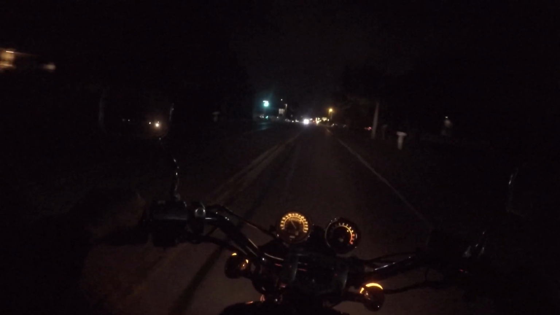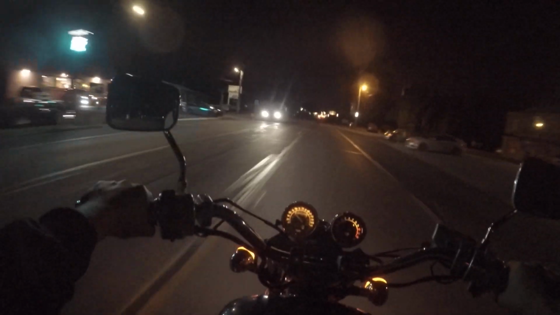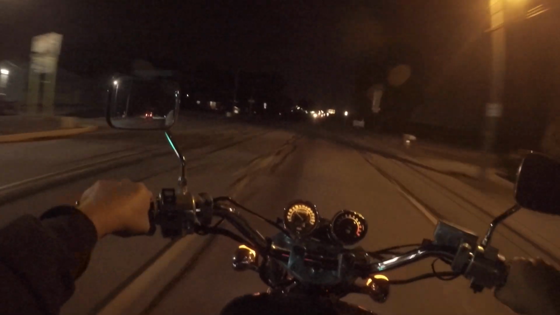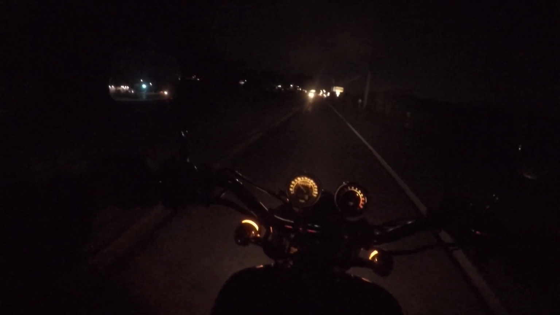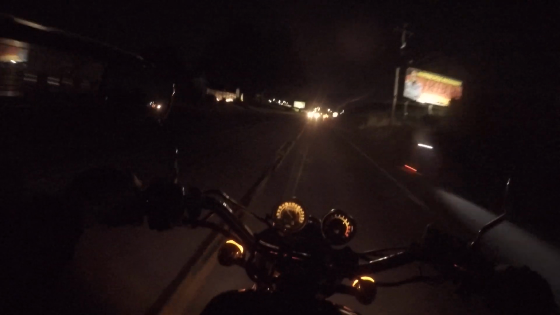Yeah, just have to be a little more cautious. It is quite different riding at night. But you can see headlights, so as long as cars have them on, you should see them. There's a bike on the side of the road going the opposite way. Give him some space.